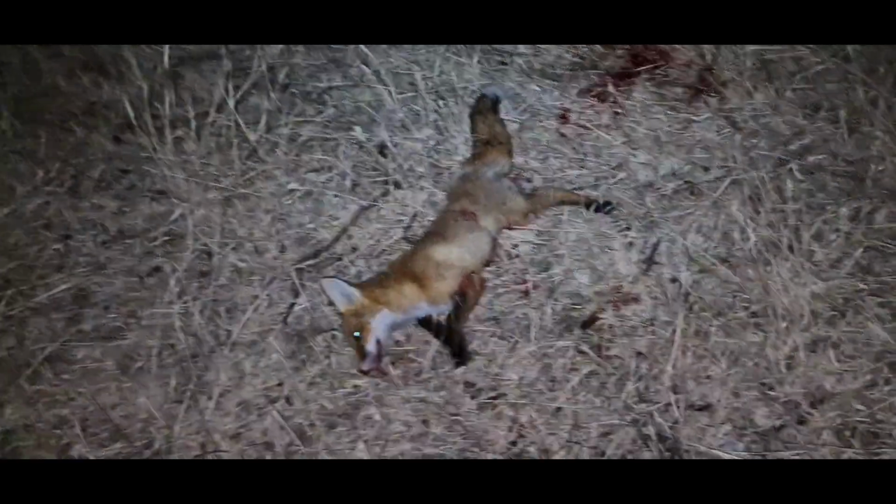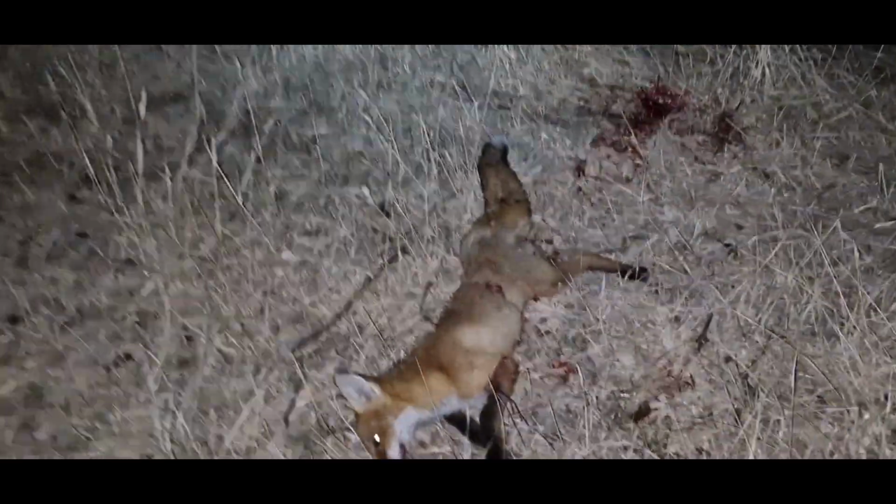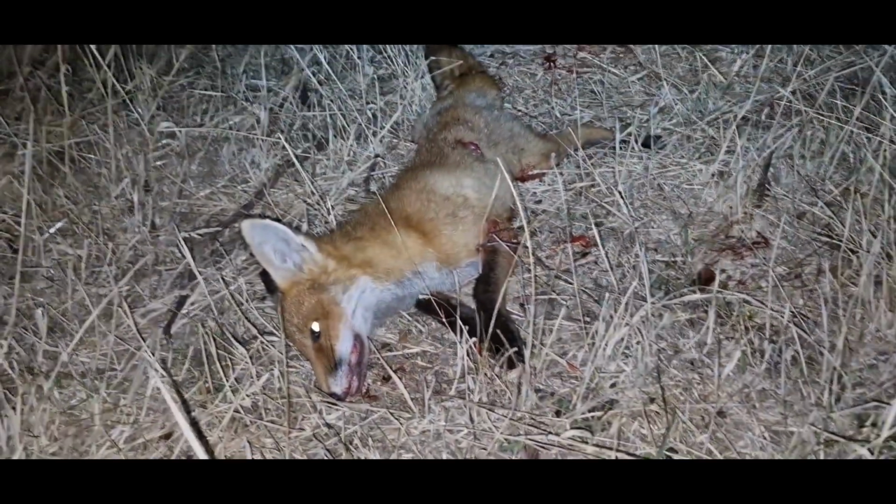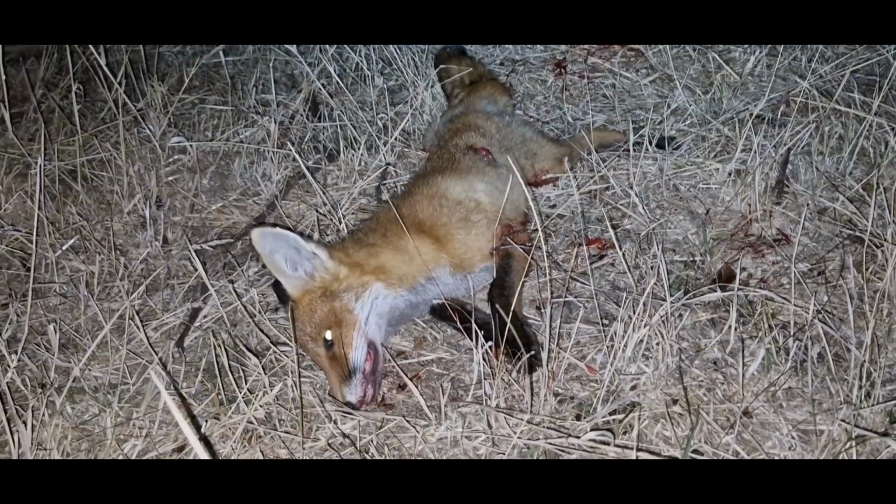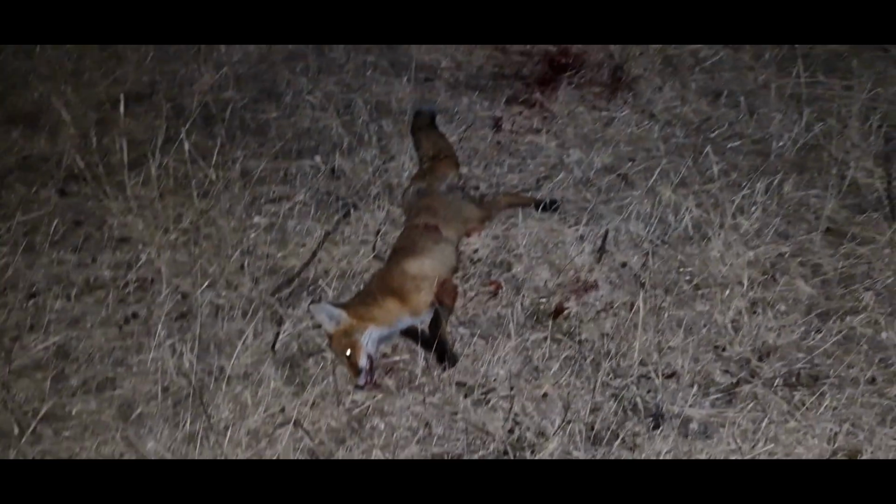I did just check him. He's a young dog fox, but the underside of him doesn't look too good, so I'm going to leave him how he is. I'm not convinced that he's the one I've been seeing around here, because he just seems too young, and I've got a feeling that the one I've been seeing is older and wiser. So we'll keep looking. We'll progress further up the paddock on foot, get to the intersection, and if there's nothing there, I'll double back and we'll move on to the next paddock.